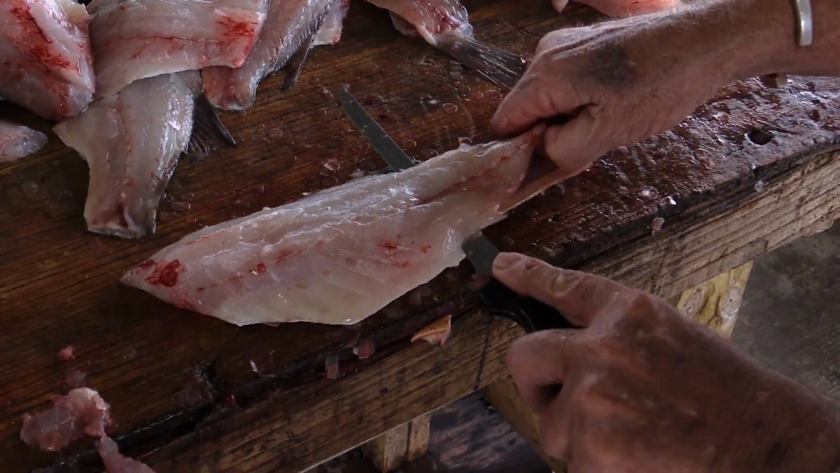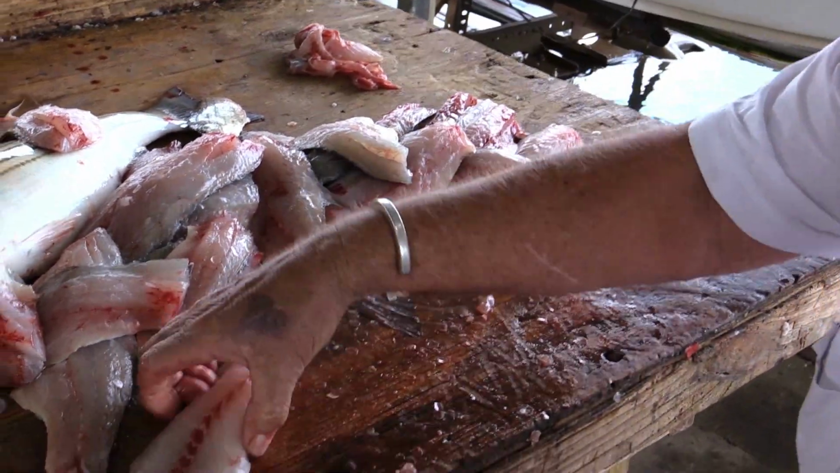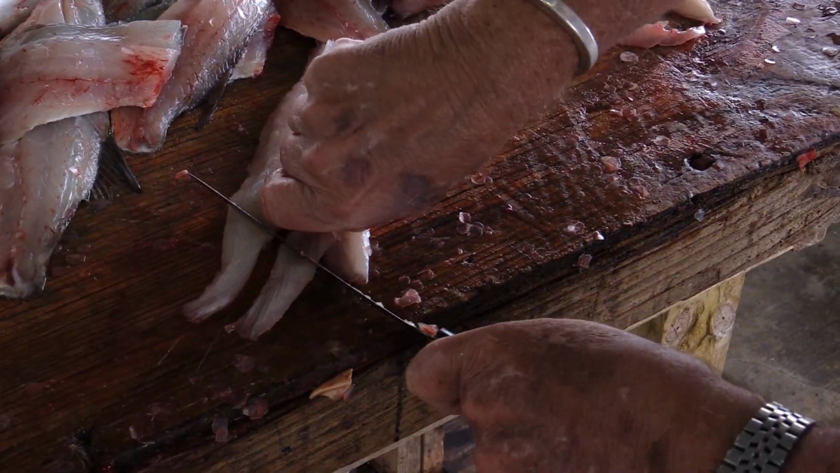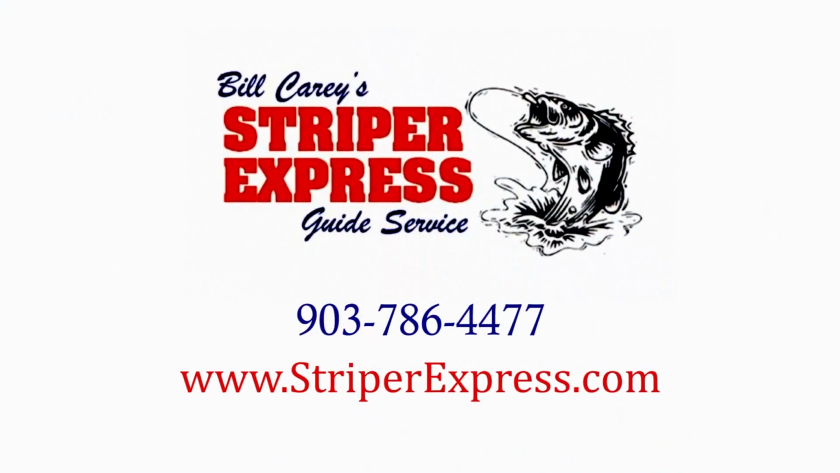Just don't bury your knife down. And you end up with just that little line in there. Leave 90% of that red on that hide. And then you just butterfly it out like that. And it is white, boneless, flaky meat. Get the grease hot.